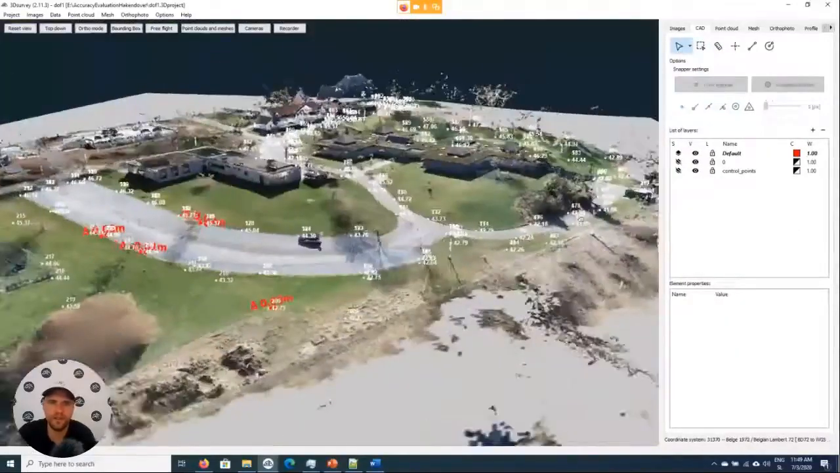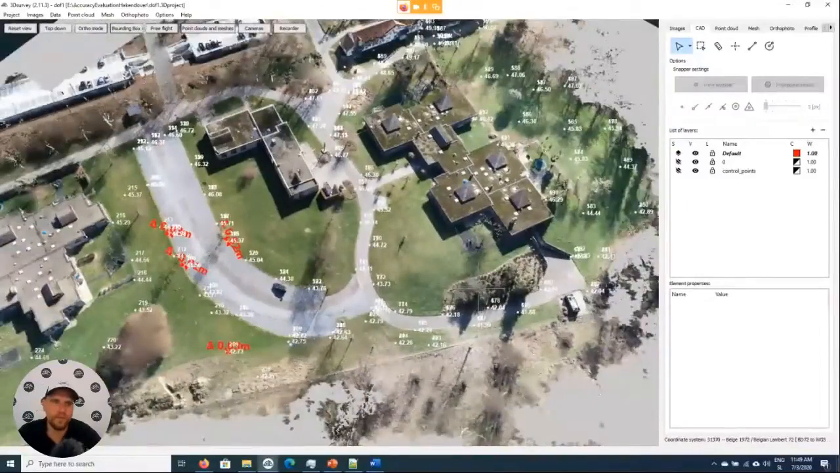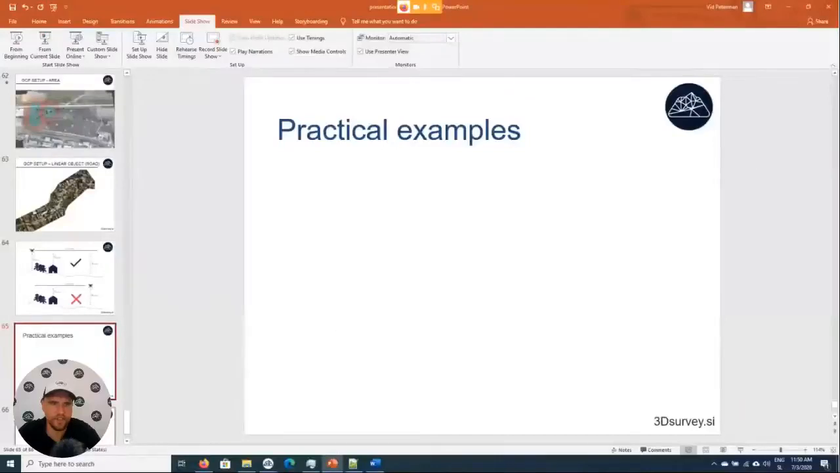And it would be kind of pointless to spend 2 days mapping this area with Total Station if we can do it in half a day instead with the drone. So, okay, these were now some practical demonstrations.